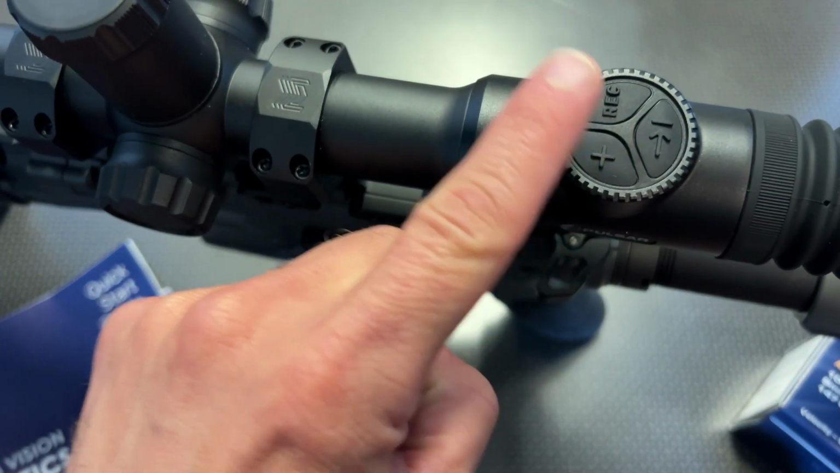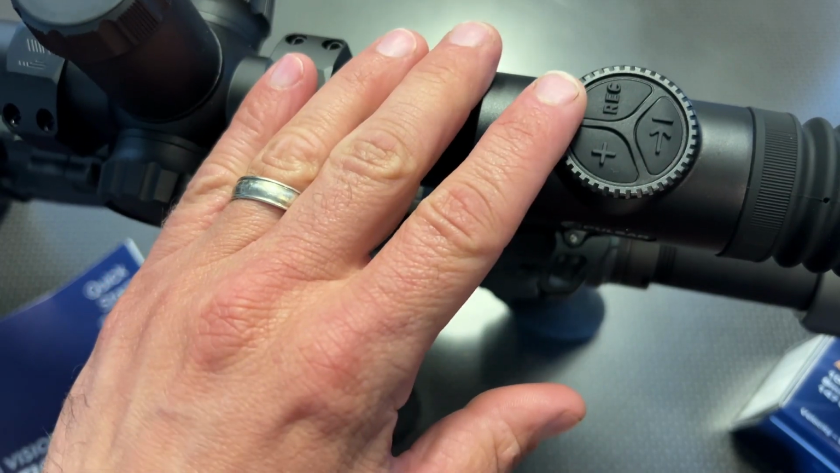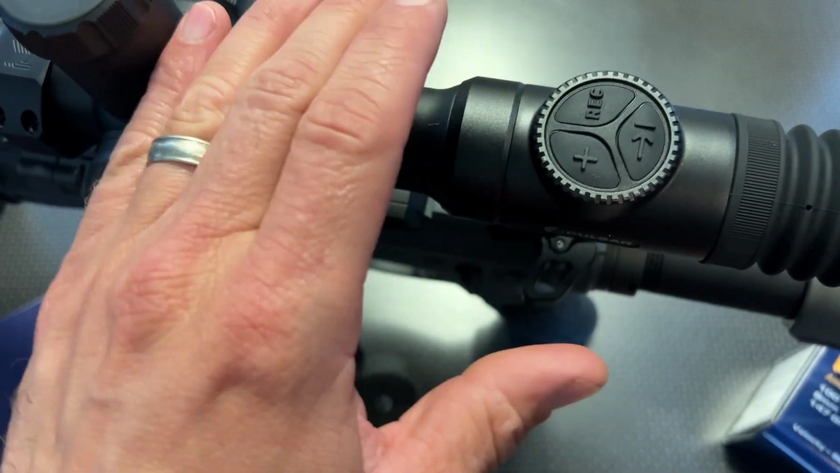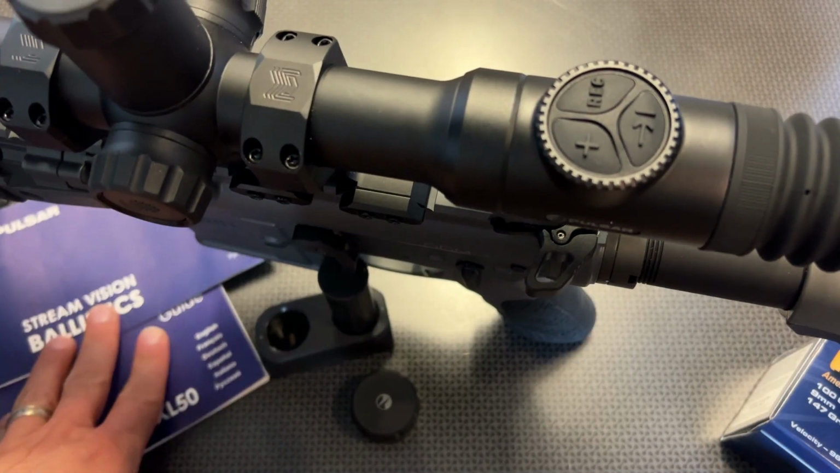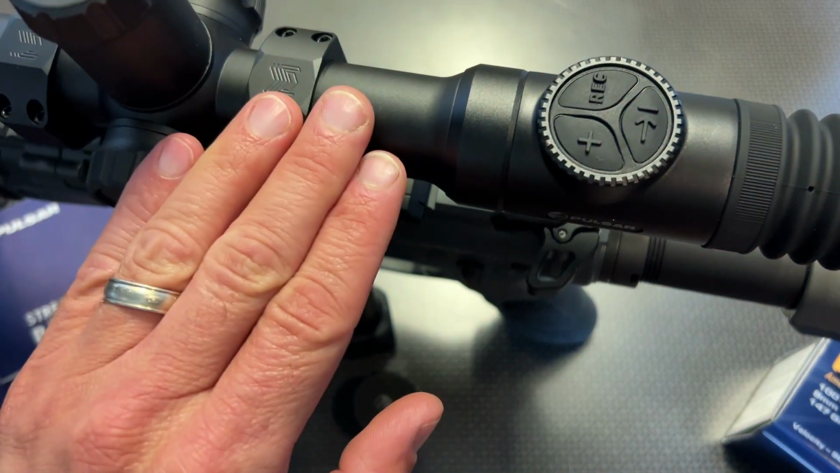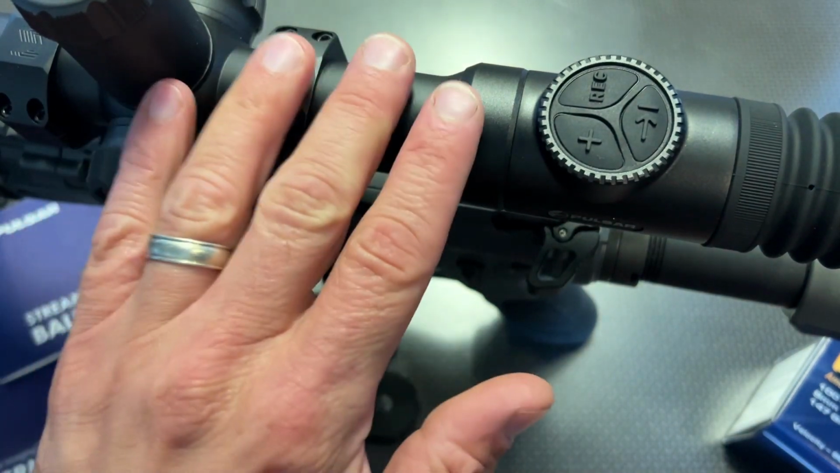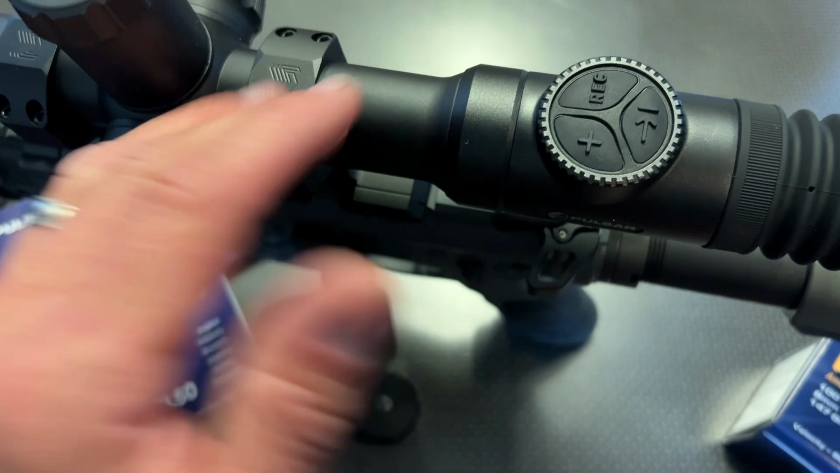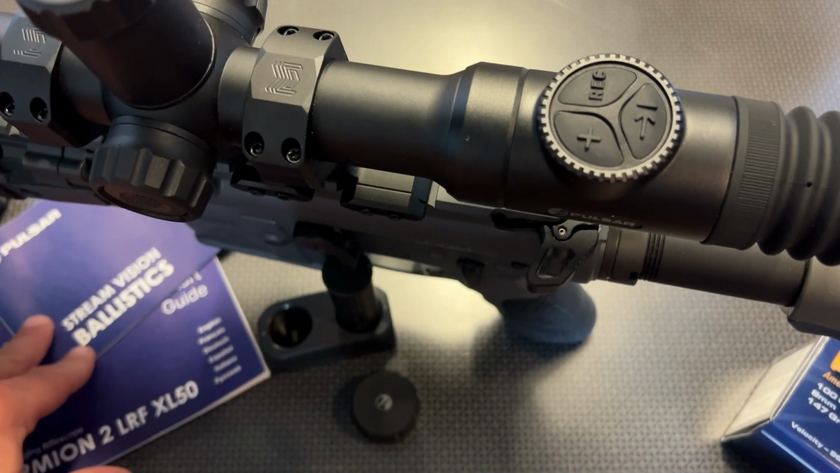The other cool thing is this records everything, so you can record a lot of different features. Now, one thing to note, I could only get it to record correctly when I read the instruction manual and downloaded the Stream Vision Ballistics app, and then I could download from the app the video gallery to my phone. So there's a lot of the recordings that I took initially that didn't actually work. So you'll want to dig through the manual, but it's very easy to understand.